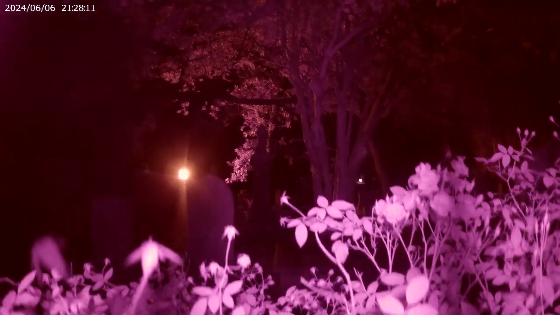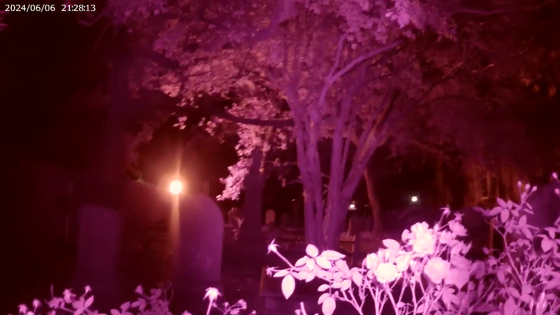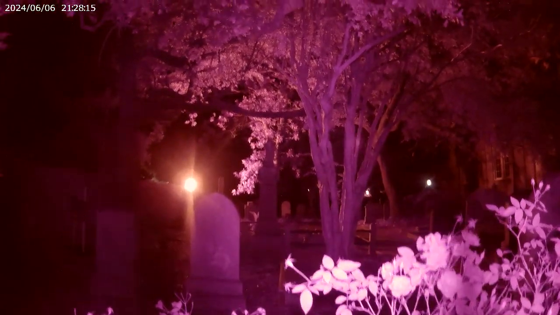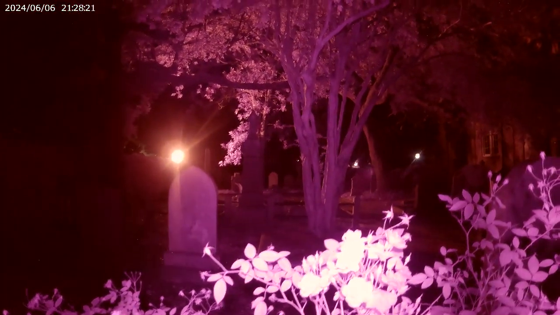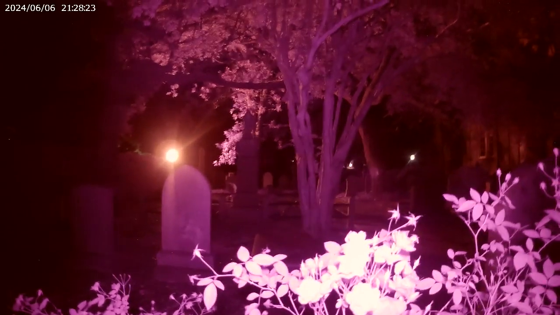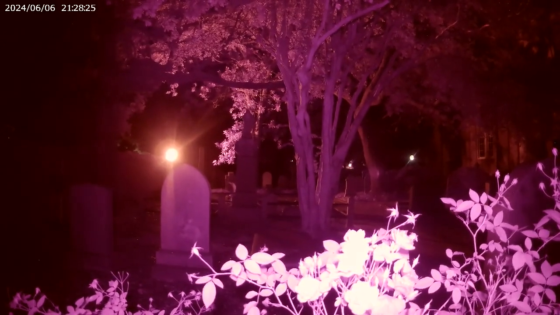I'm going to get all three cameras over on this side, so when I come up this way, I want yours on focus for sure. You guys see the cross headstone off in the distance back there? So Sue's grave is one to the left and back one more. When you get up next to the wrought iron gate there, try to be as still as possible.